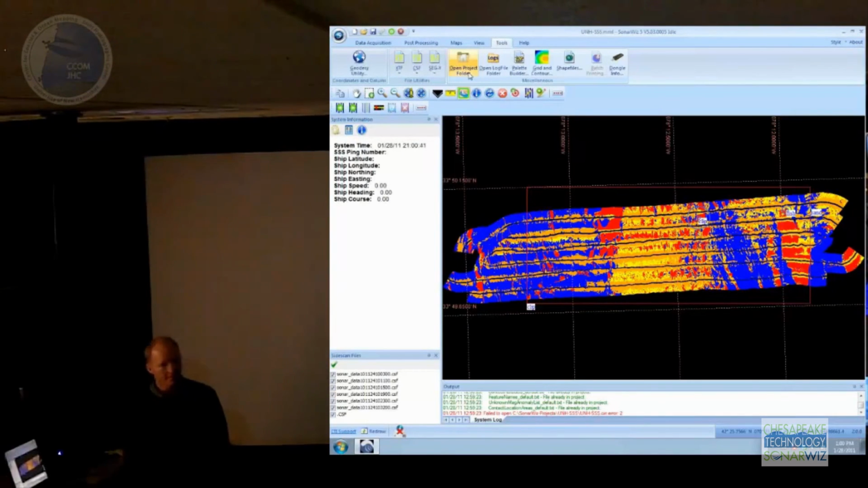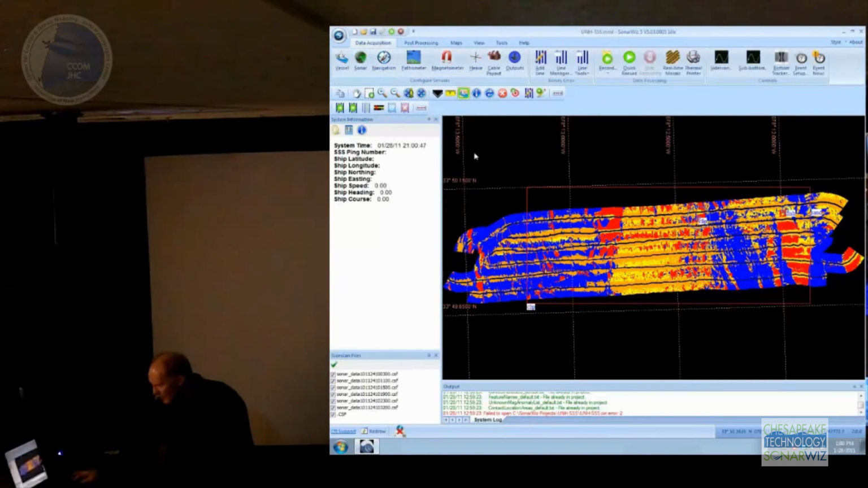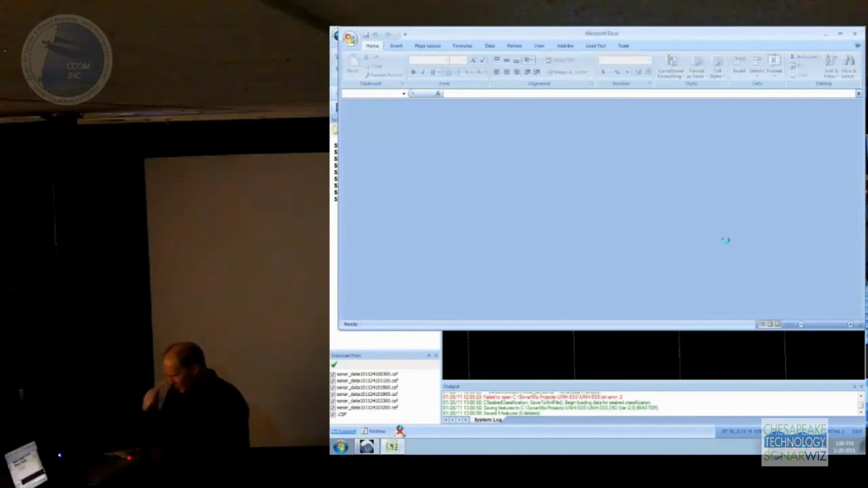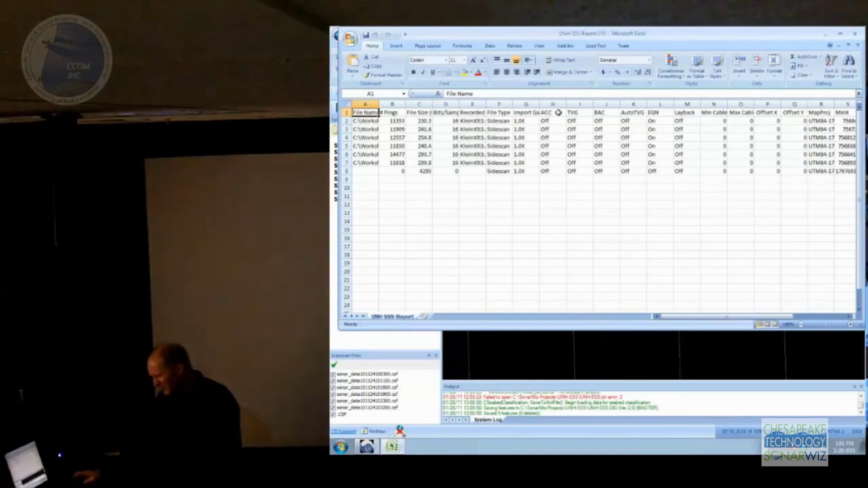Do you generate metadata with each one of these things that would track what you've done to it, like the TVG? We've got something, I think I mentioned, that Sonar file manager. You can get a report out of that, and I think it gives you a spreadsheet too, that tells you what's been done, whether TVG is on or off, what's been turned on and off on it.